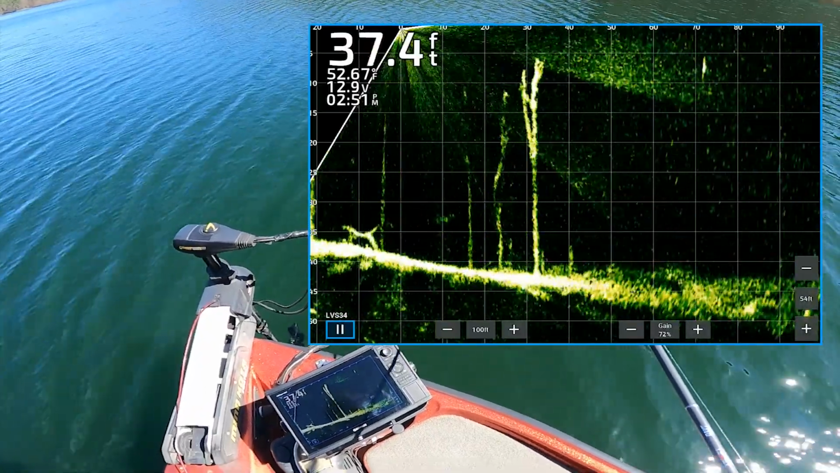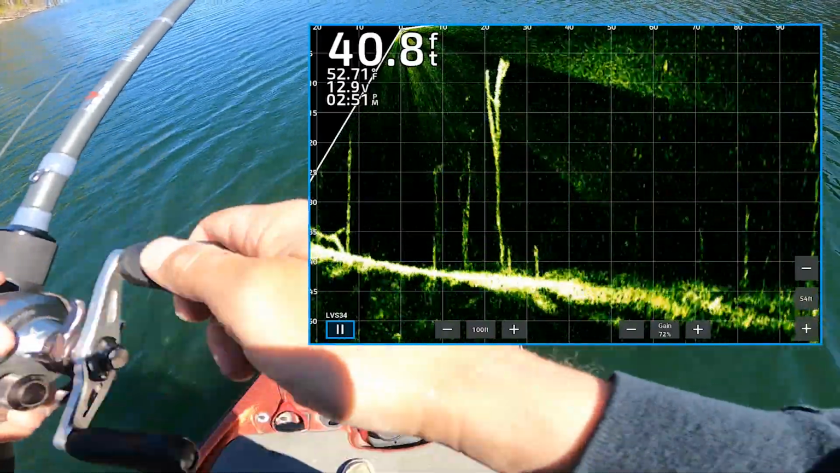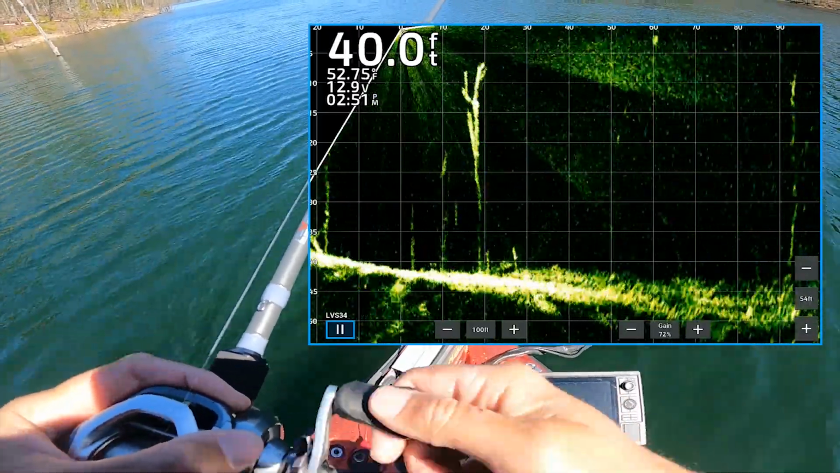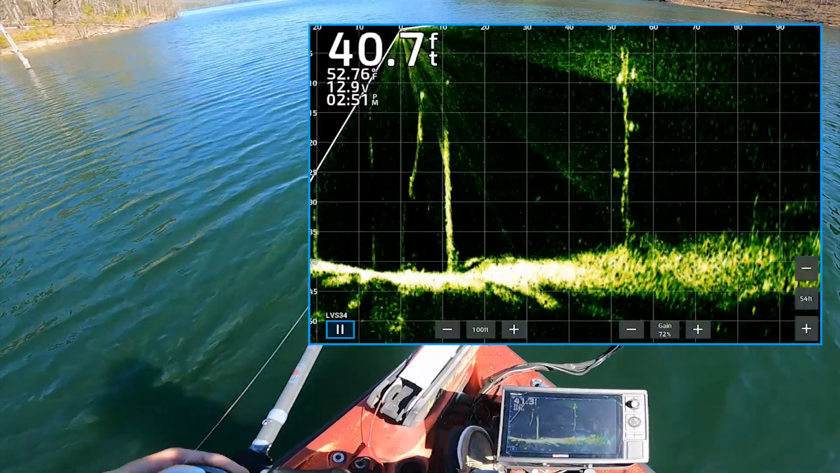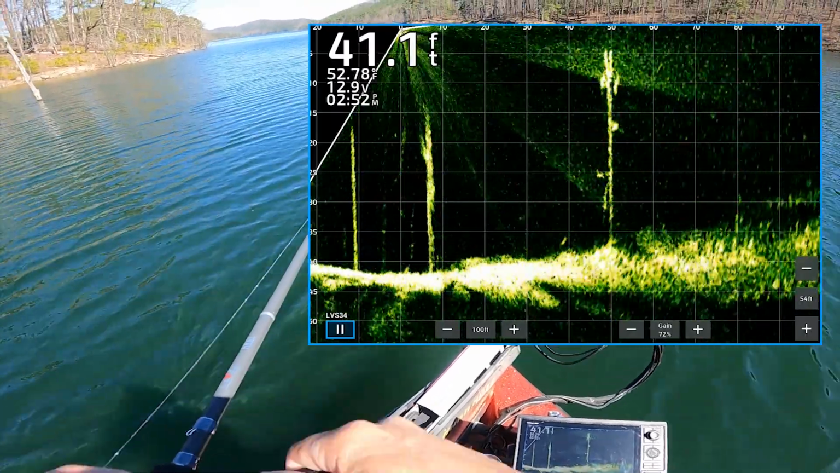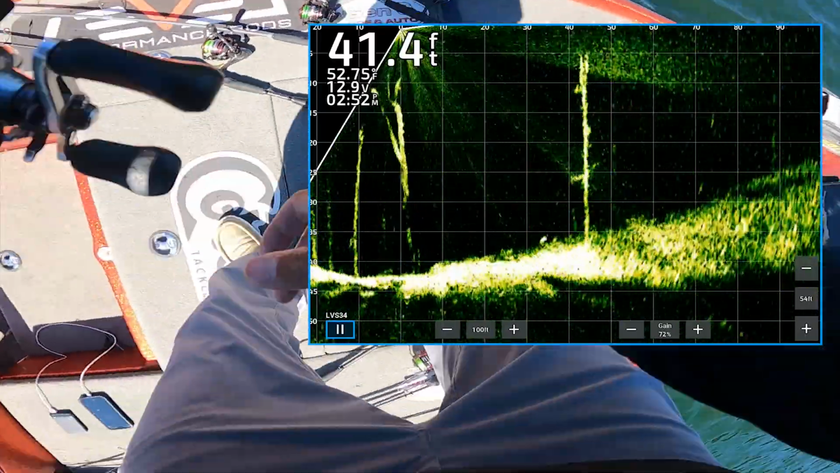That dude's out there really, he's at 70. See if I can throw past him, not spook him. Where's he at? Yep, he's going. He's on that tree now, and around that tree. Probably a crappie. There's two, that one down low. Can't forget about my fish real deep. Yeah, that's one down there. Where's my half head?